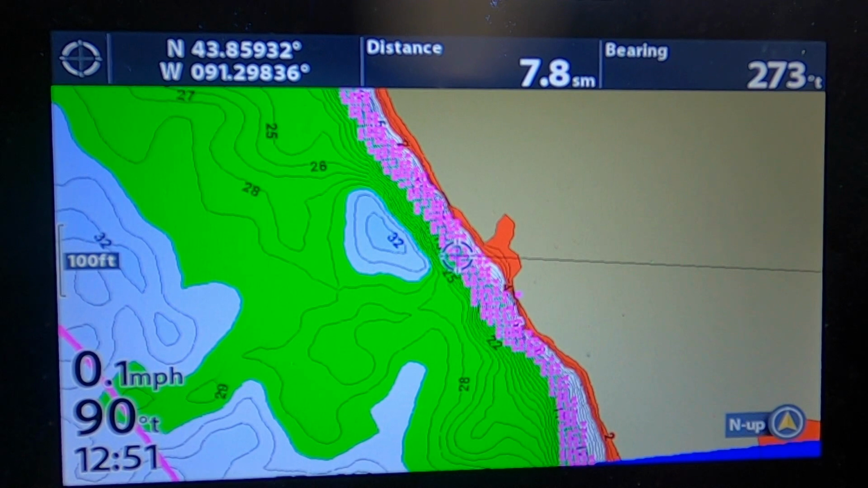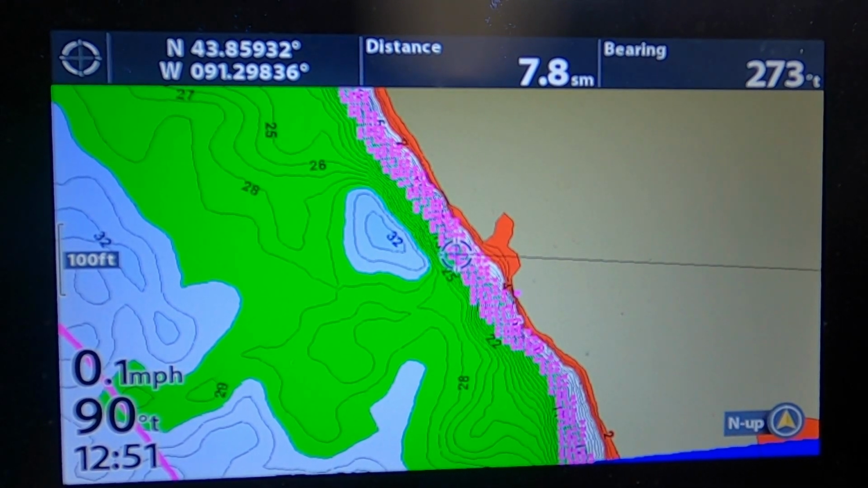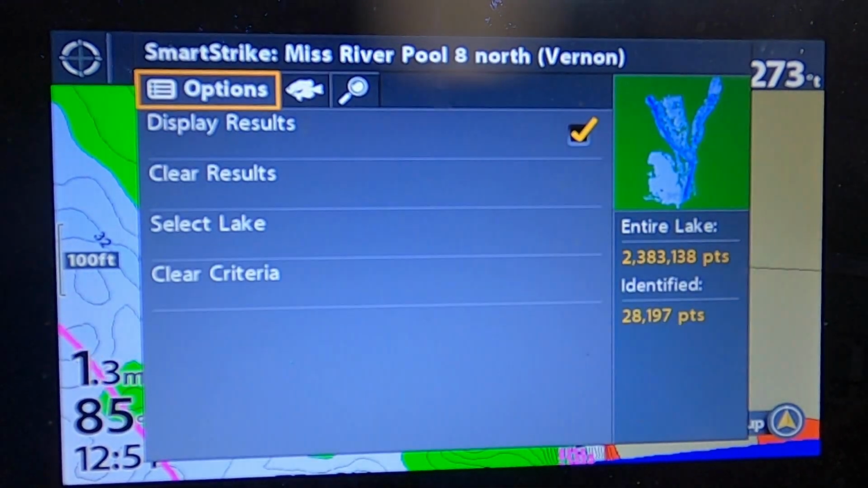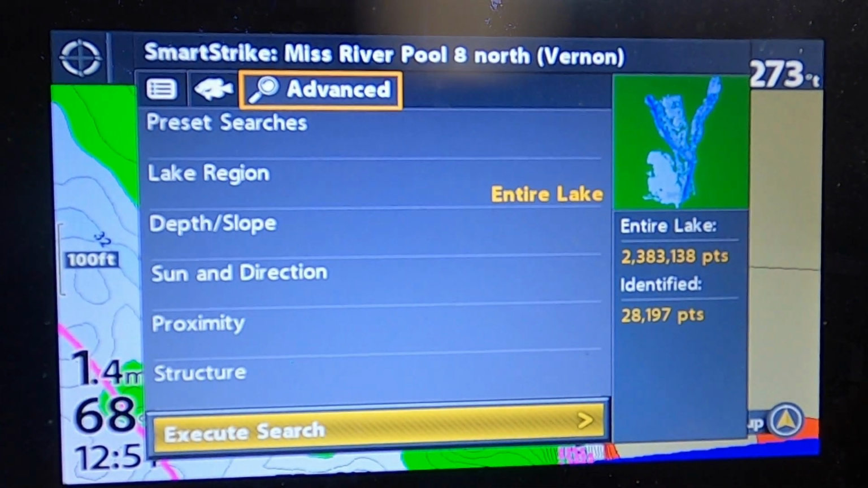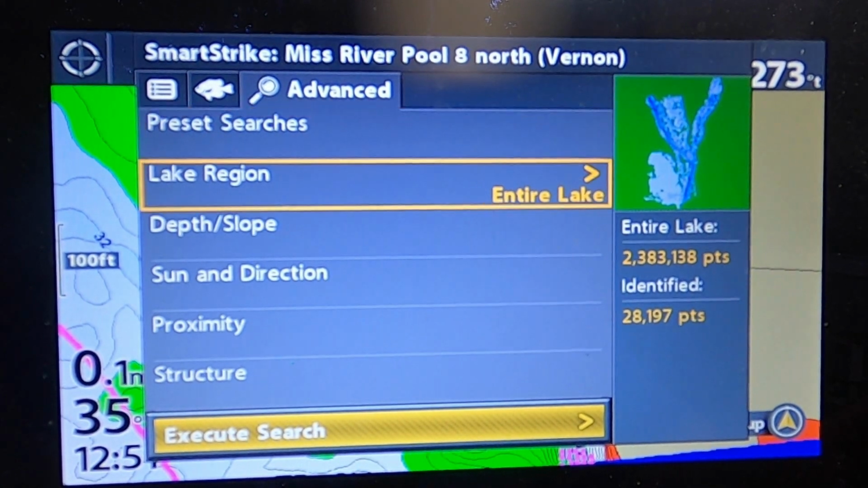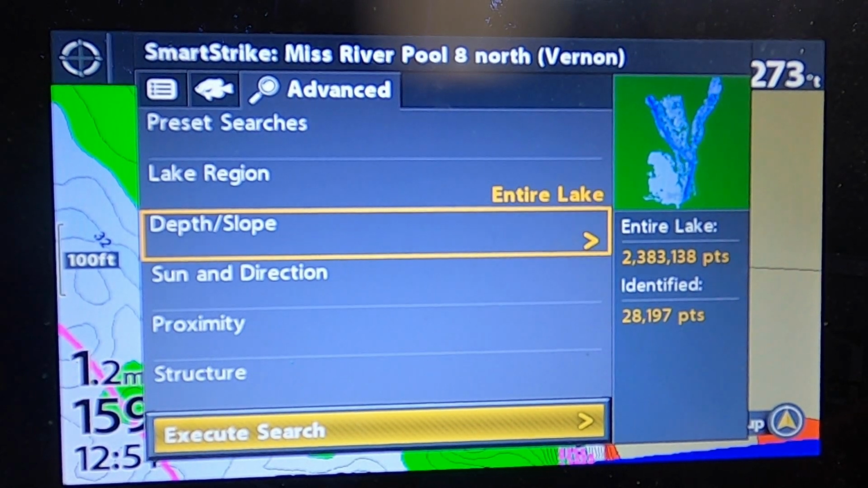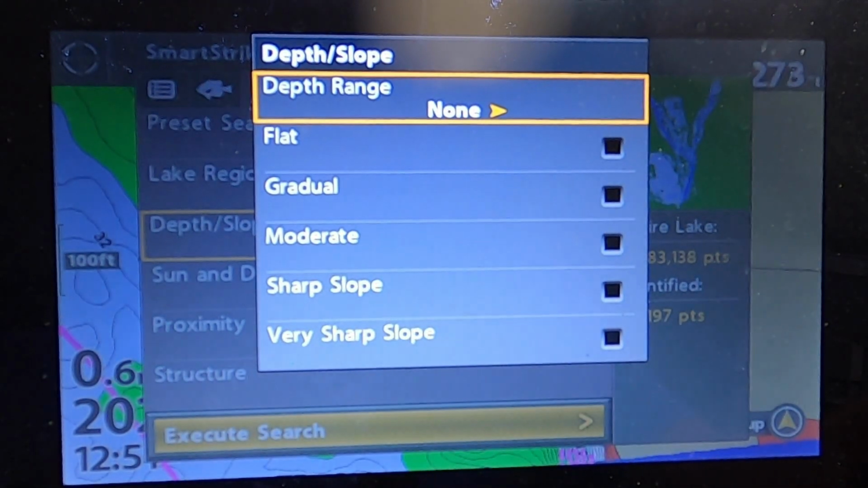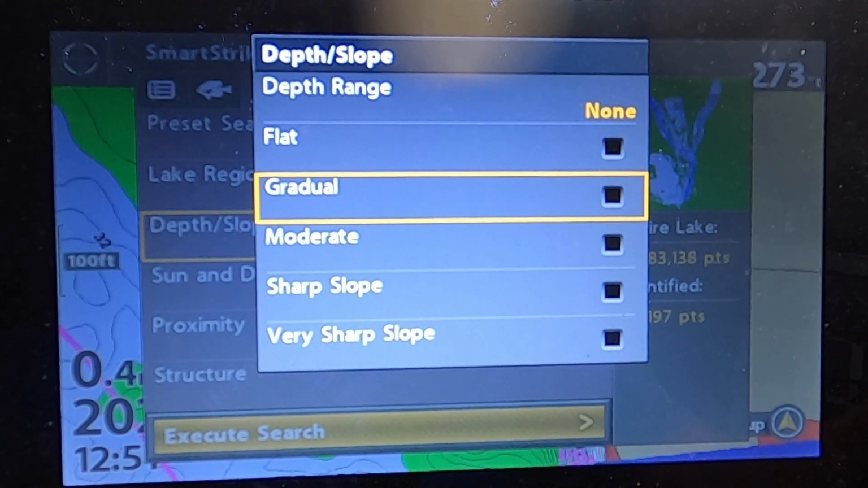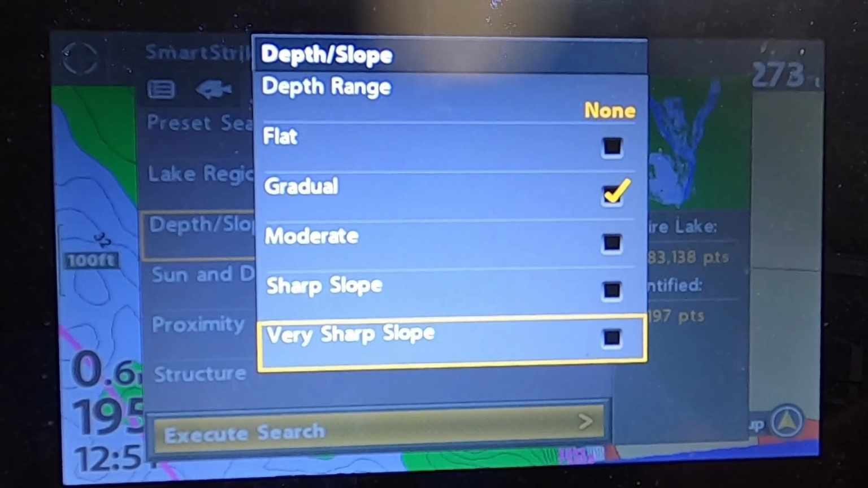So on the next screen we will show you the lake choices, and let's get this fly out of here. One other thing I will show you quick, I go back to menu, go back to Smartstrike. You have advanced features, and you can go to preset searches, and you can do entire lake, and you can do depth and slope. So I go to that. I can click on gradual, that's the slope.